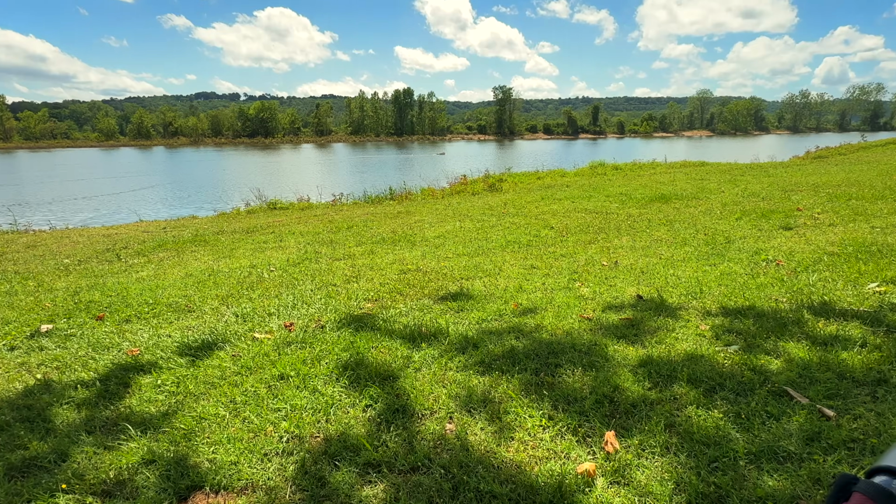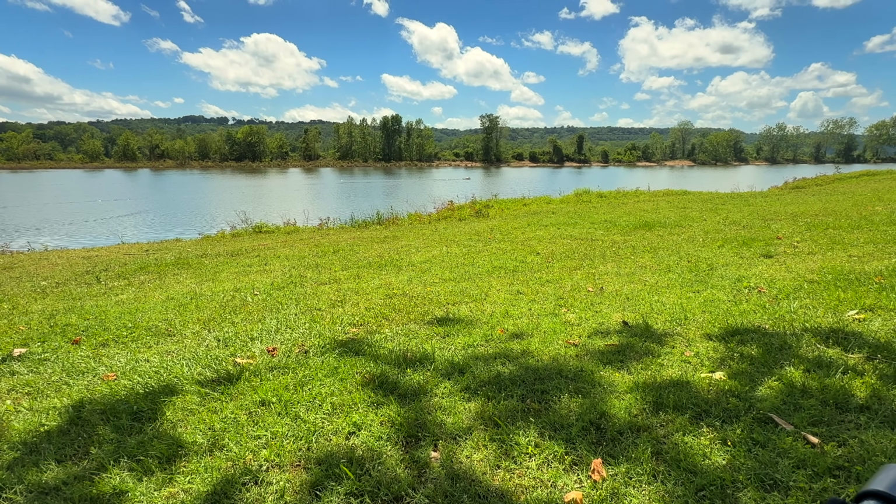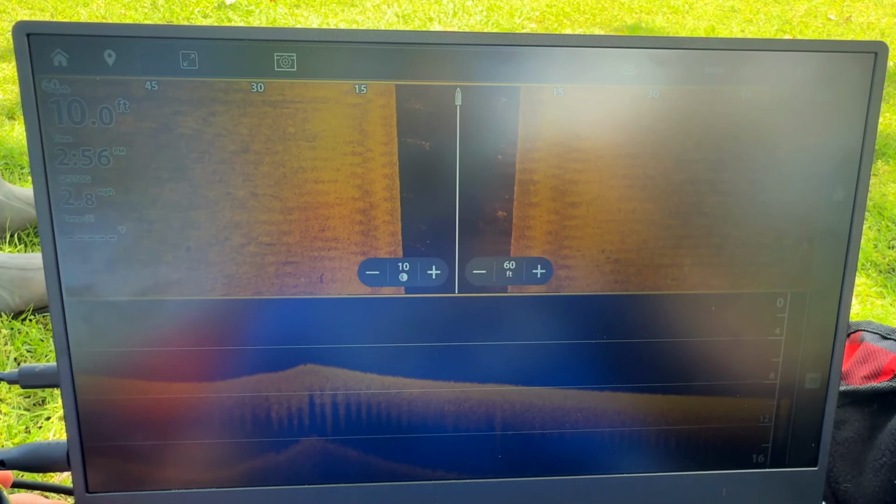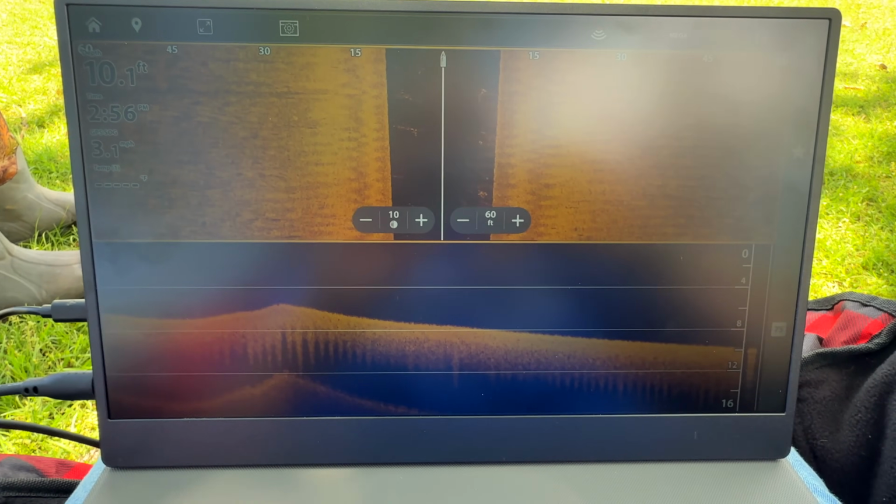So to give you guys an idea where we are, we're not even close to halfway. This thing's very long. It's not wide, but it is long. And we are at 10 feet right now exactly. Oh, now 10.1.